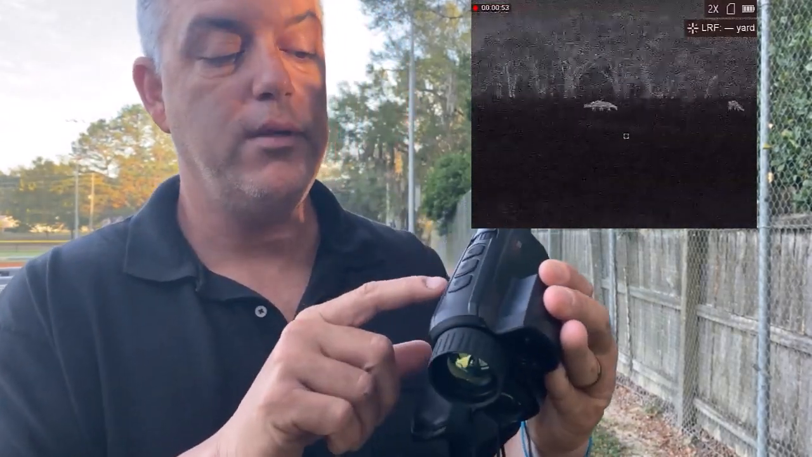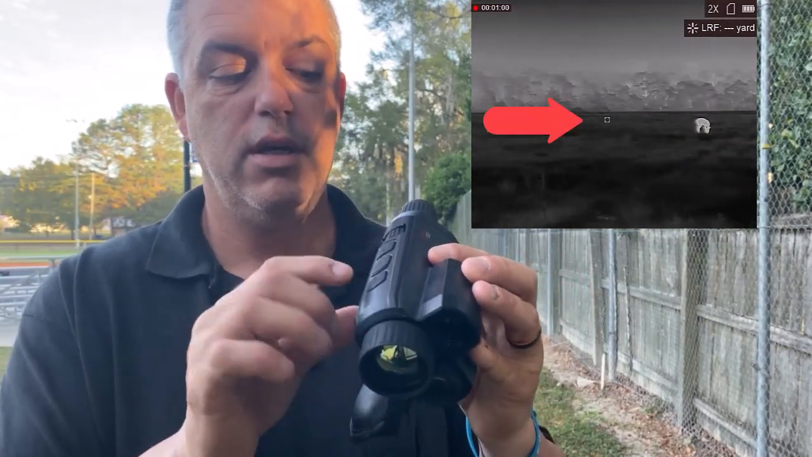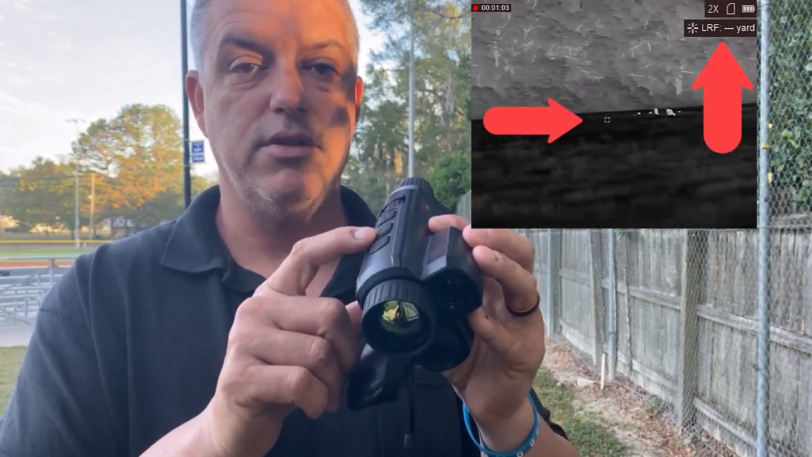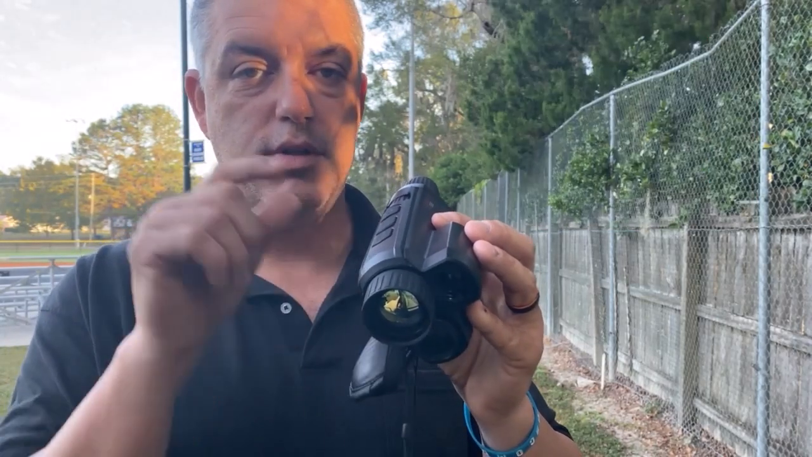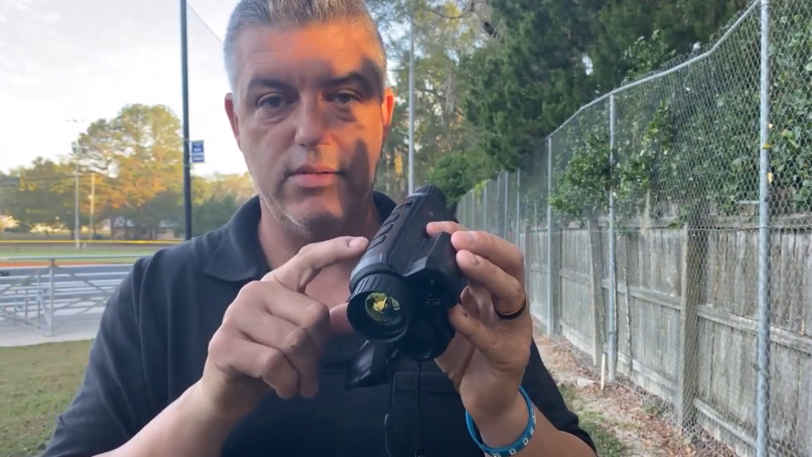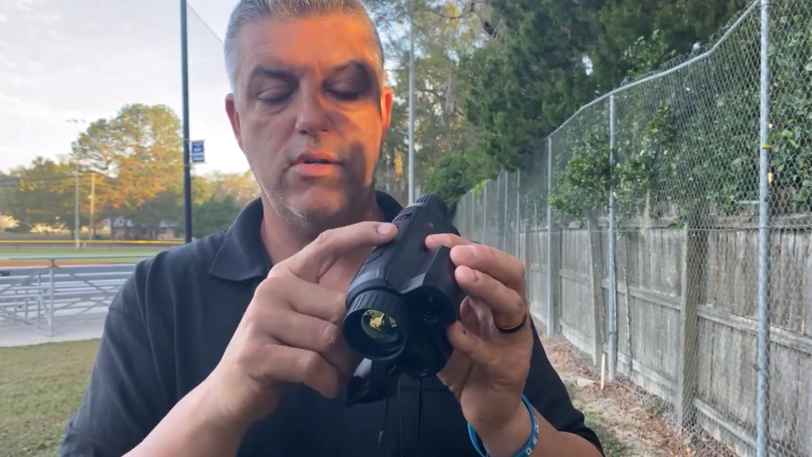So that's that button. This middle button right here is for the range on this unit, and there's a little box inside on your display that you just bump that button and hold it still, and as long as it has a clear line of sight and there's not too much humidity in the air, it'll shoot you back range in yards.